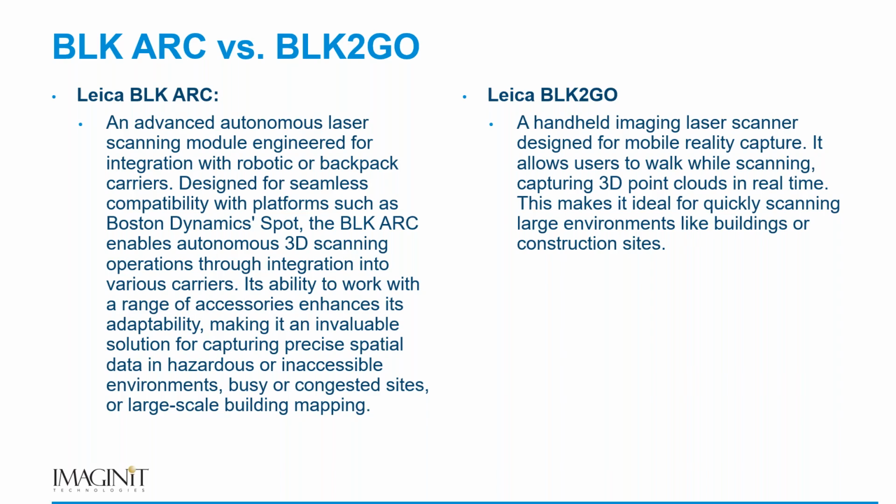With the BLK To-Go, that is a handheld scanner. I'm holding a phone or some type of mobile device so that I can see what I'm doing. I am not able to have 3 points of contact. 3 points of contact is very, very important in most all manufacturing scenarios.